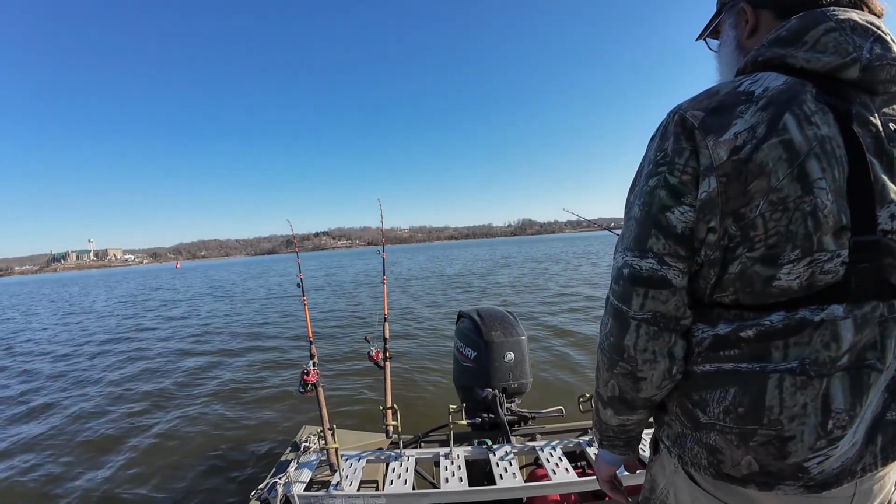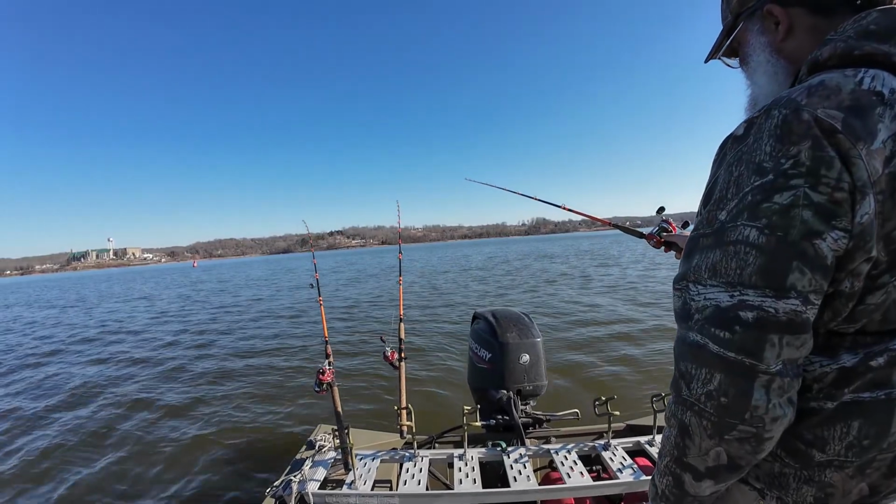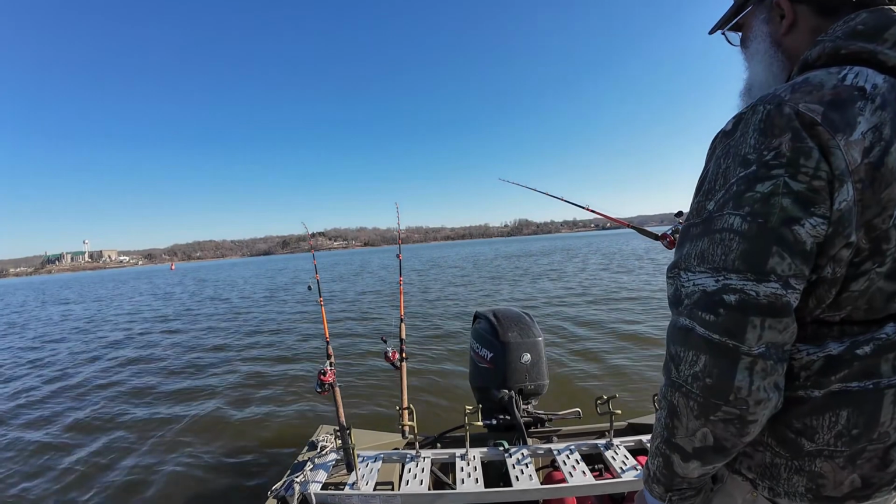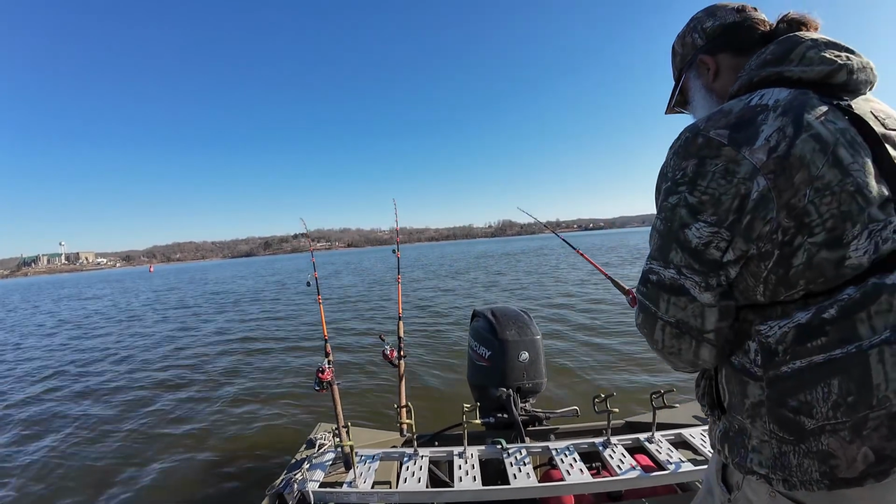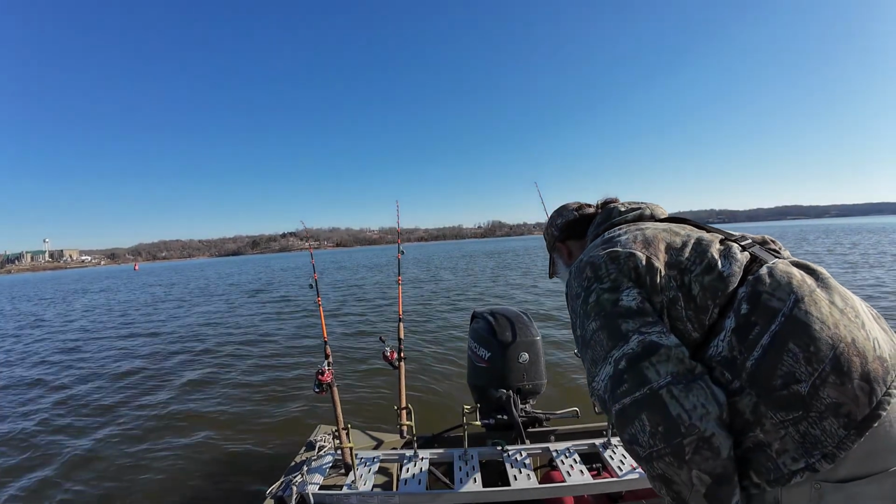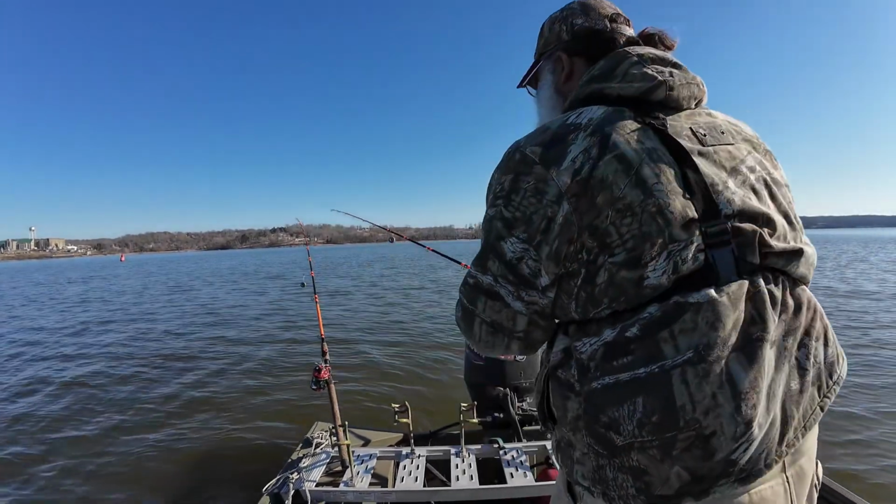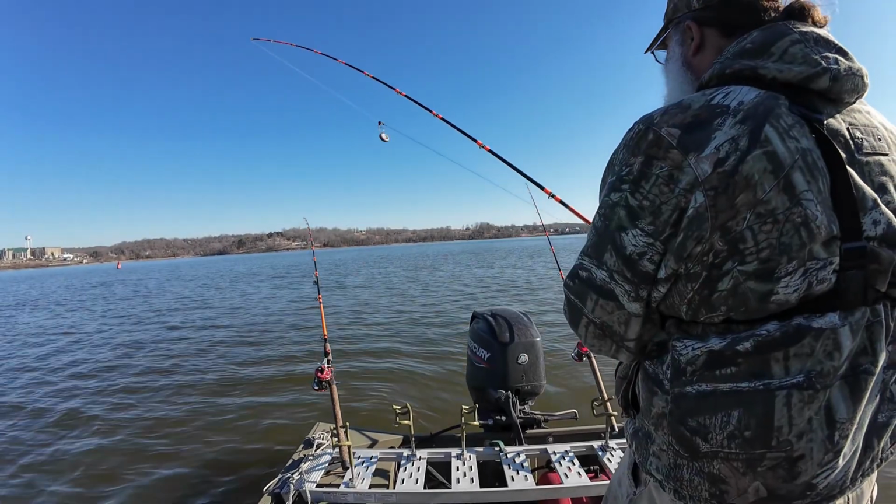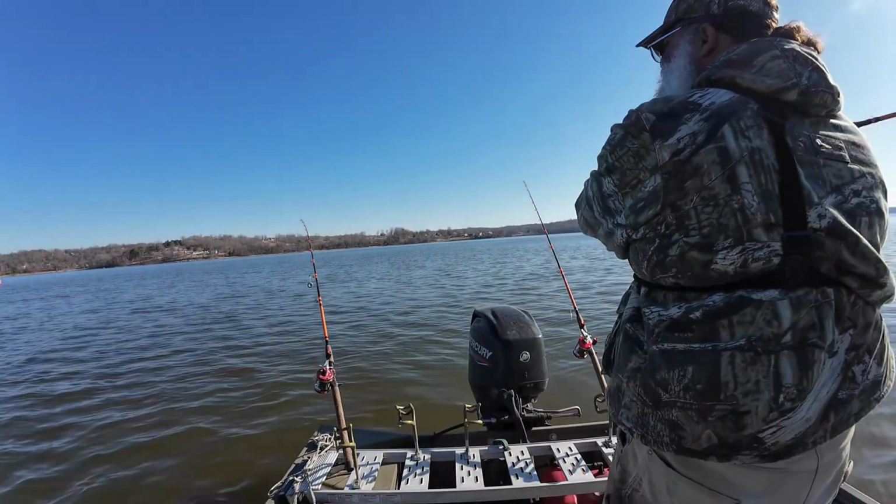That's gonna be in the river channel. It's gonna take it a while to sink. And we got a little bit of a flow. I'm gonna run 3 poles until such time as I can't, until I locate fish, and then I'll drop down to 2 poles here before too long.